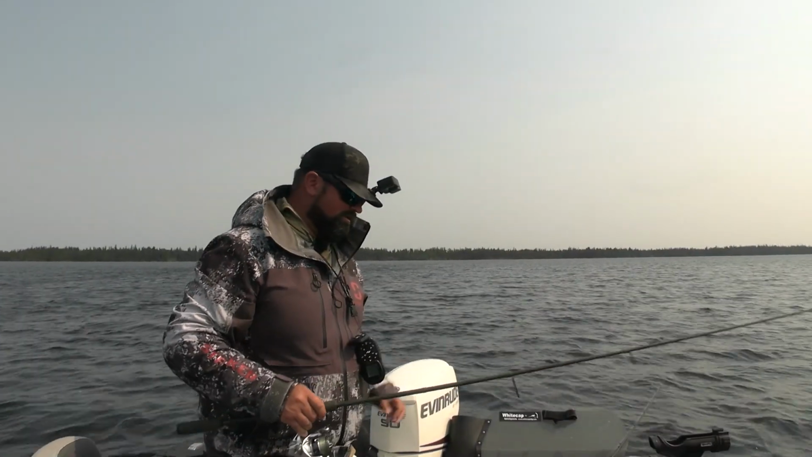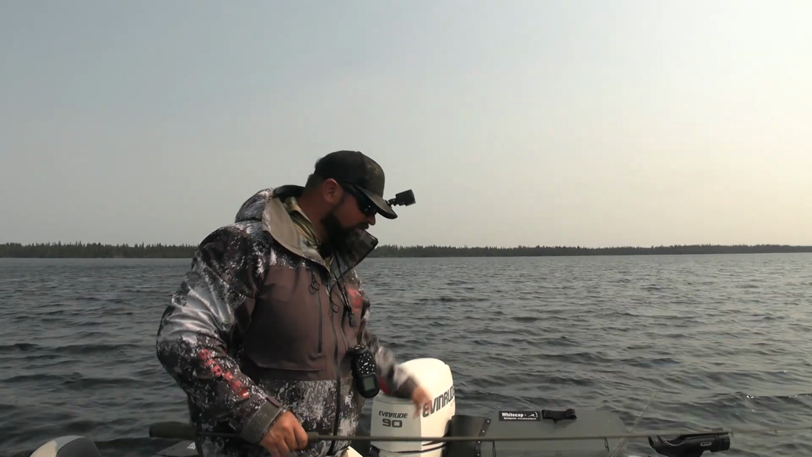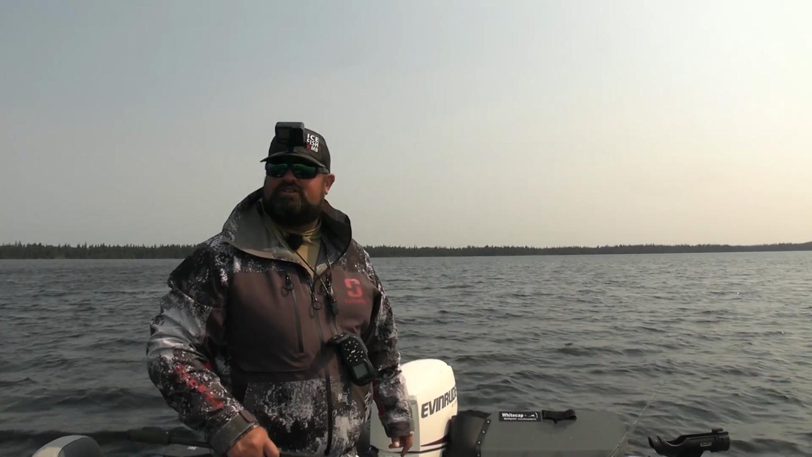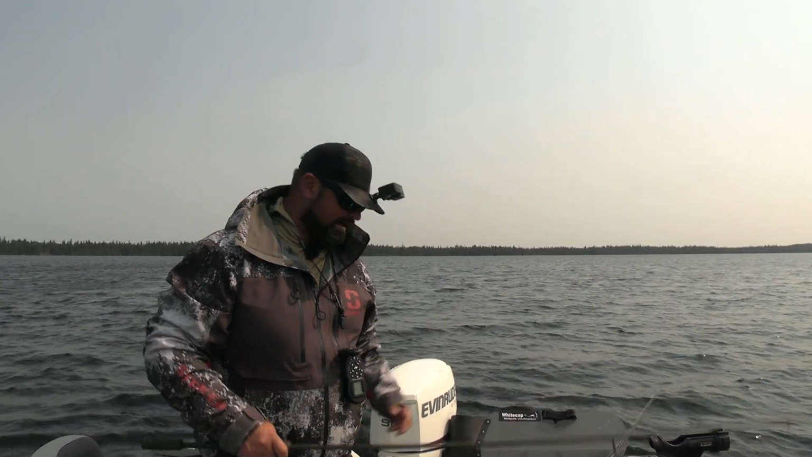Pays to have a couple different lures ready, different options at your fingertips, because he wouldn't eat the jig and minnow at all. Drop down the hyper rattle and bang.